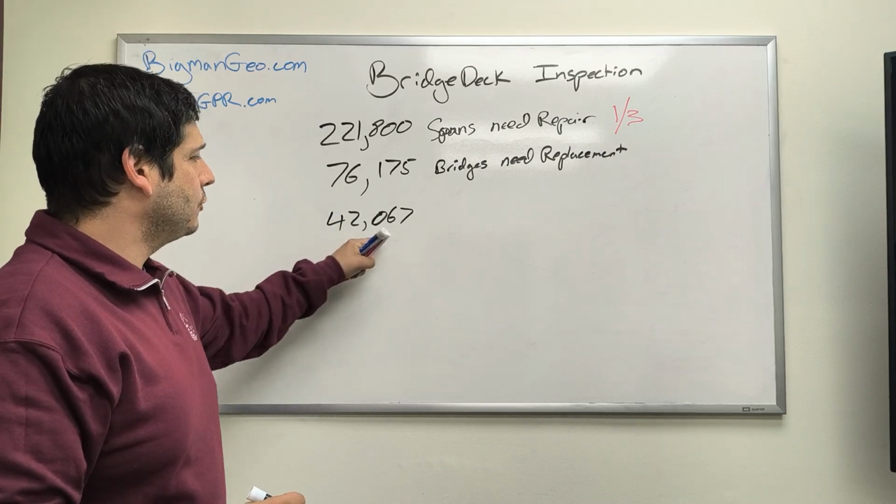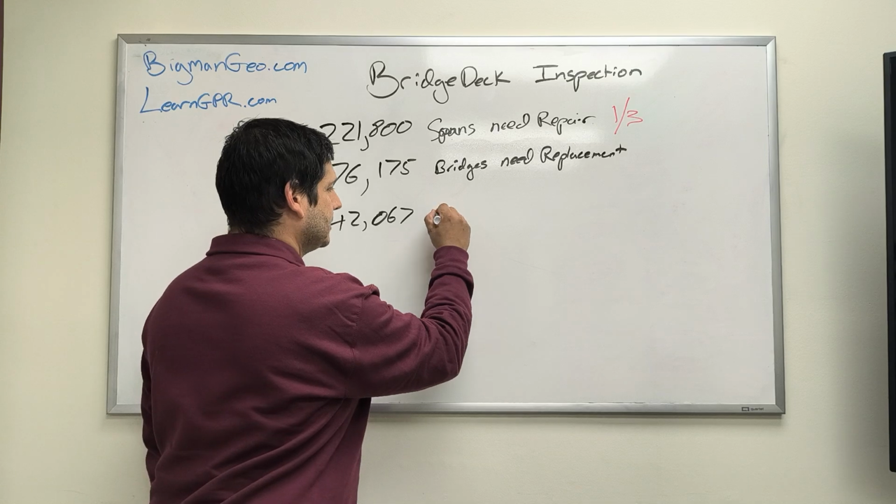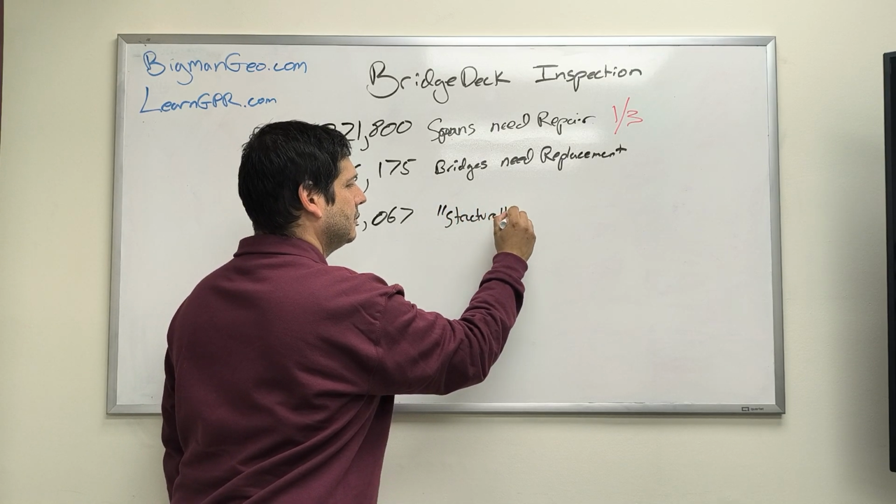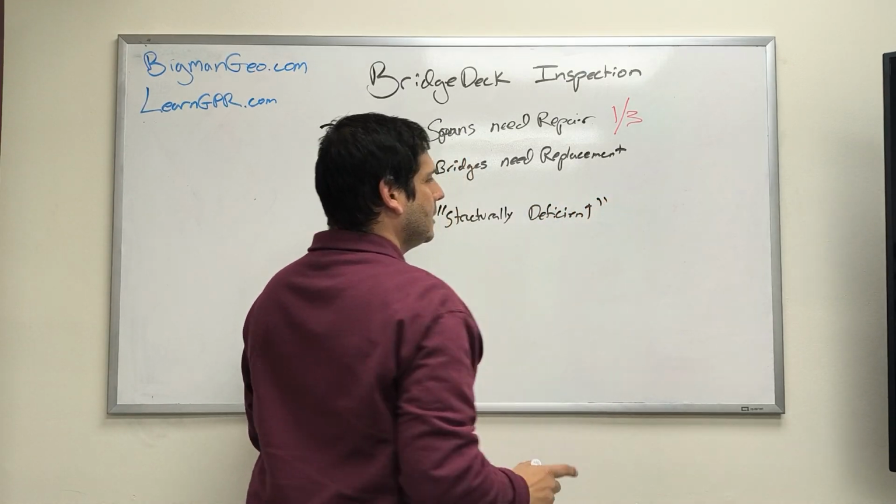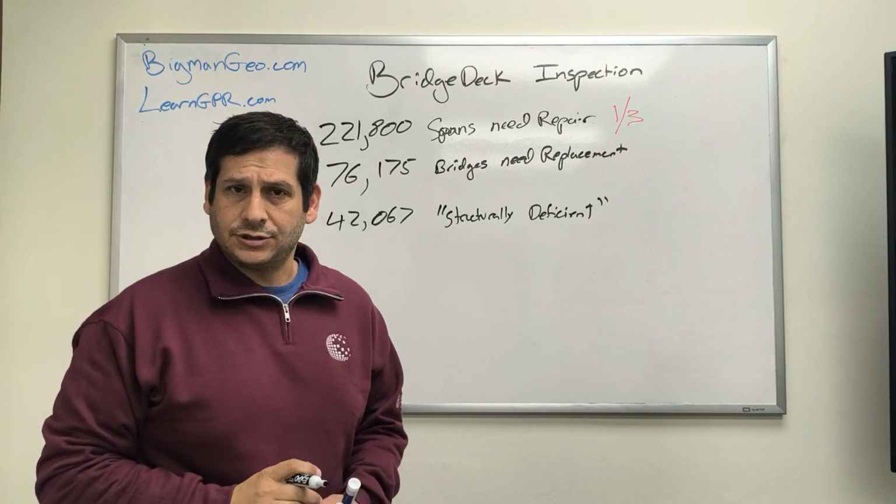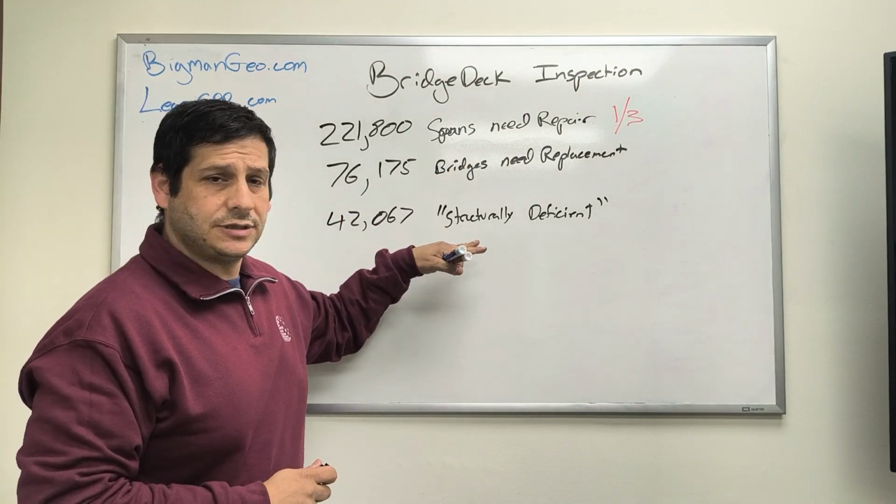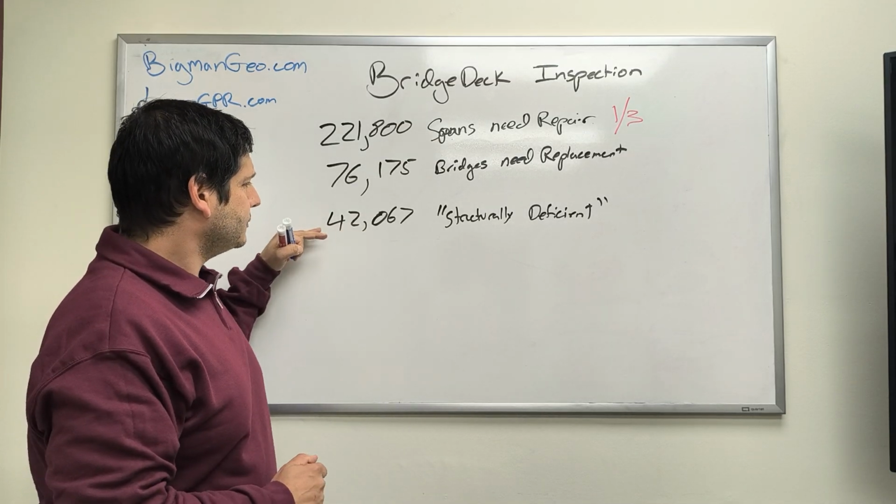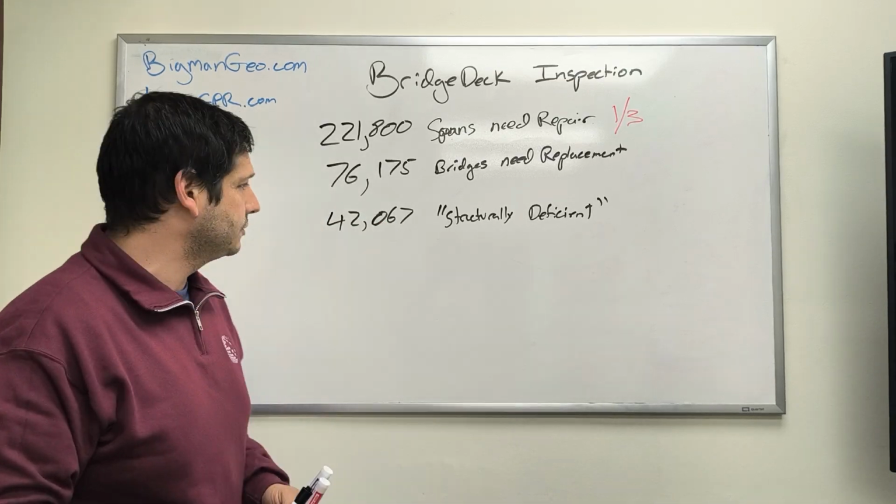Finally, they found that 42,067 bridges in the US are what they consider to be structurally deficient. This is the major issue of what's going on. And so just because a bridge needs to be replaced doesn't mean it's structurally deficient, but that's just under 1/10 of the bridges in the US are considered to be structurally deficient.